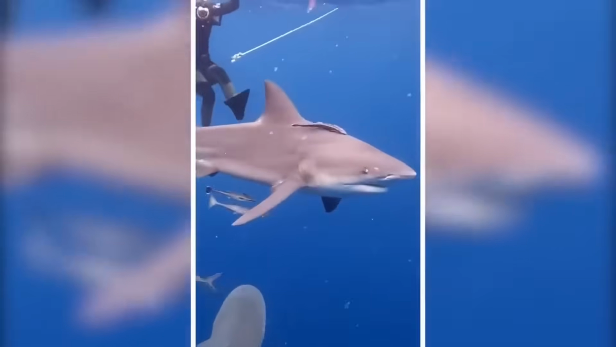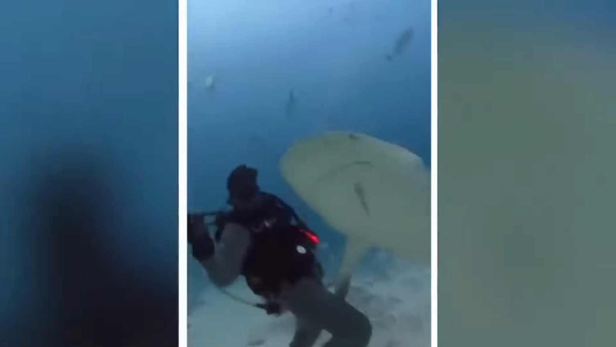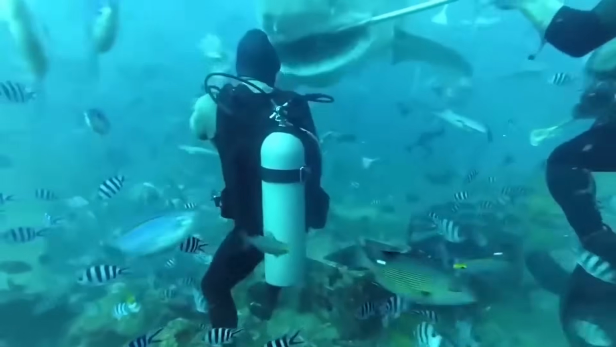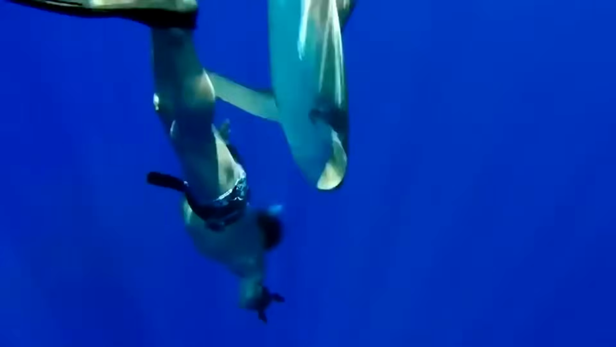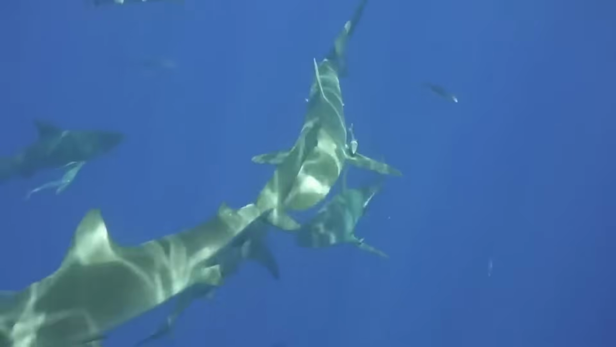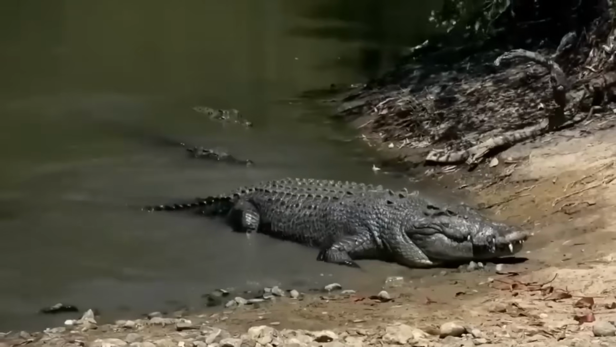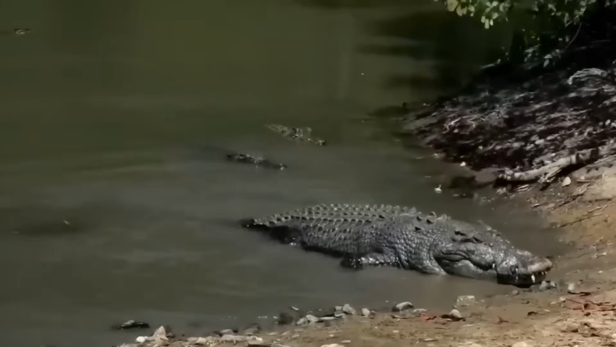And when it does, it strikes with a ferocity that is unmatched. So, the next time you venture into the murky waters, be on the lookout for the bull shark, for it is a creature of mystery and danger, lurking just beneath the surface, waiting for its next victim to cross its path.